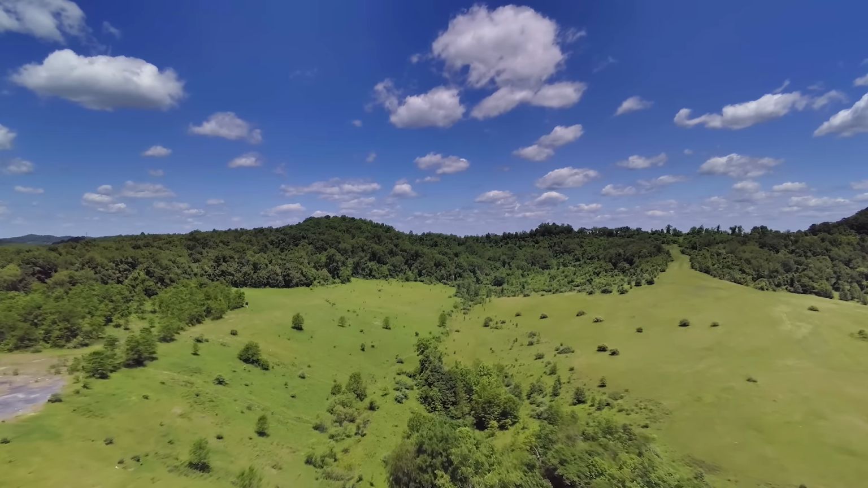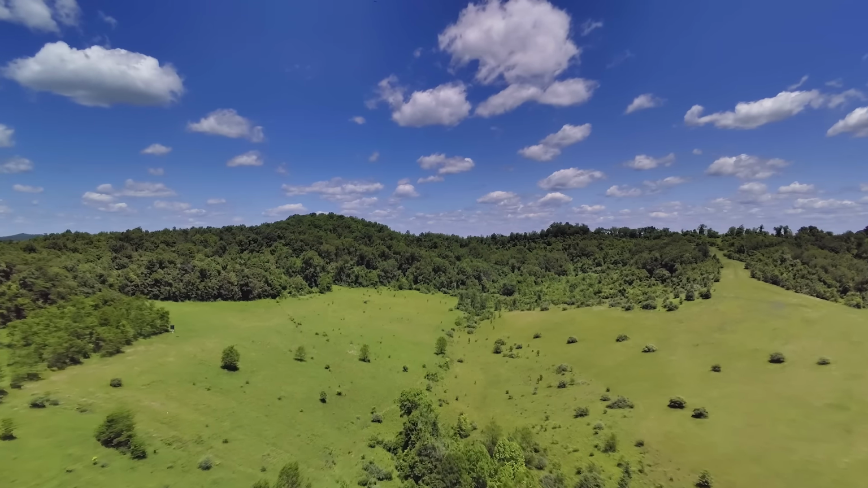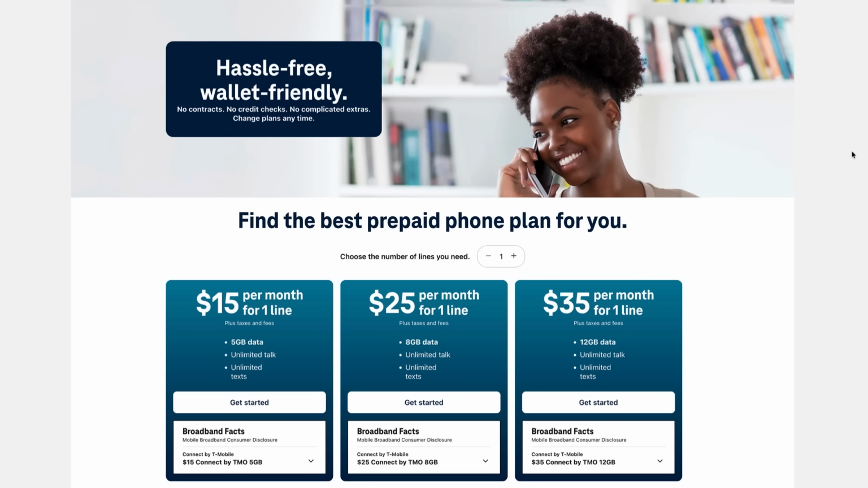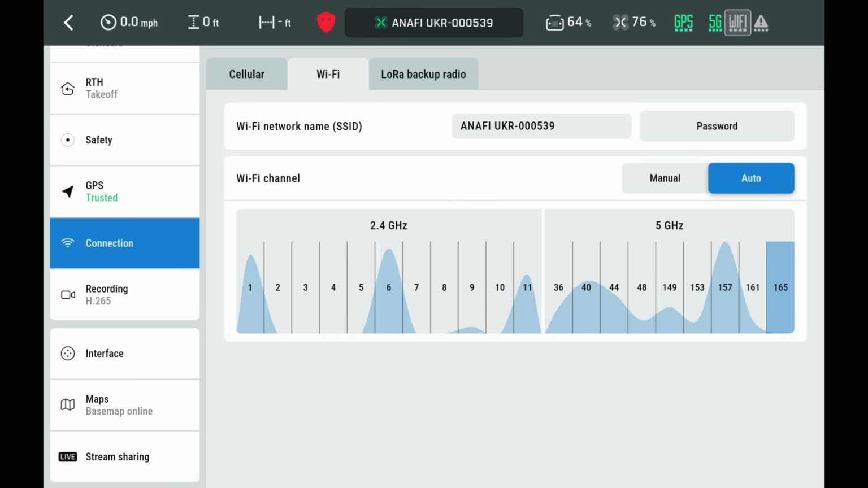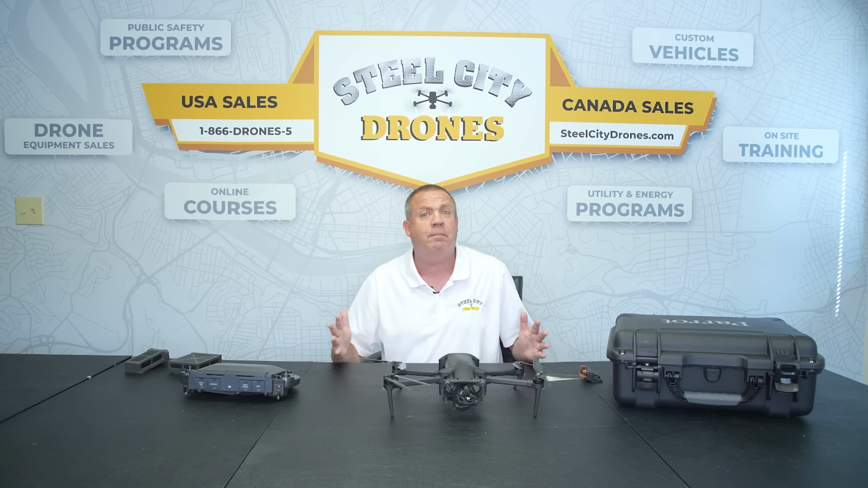So it primarily works off of the wireless, but it's also built and engineered to work off of a cellular service, a 5G network. For ourselves, we have a T-Mobile cellular plan, and we pay as we go. What that 5G network is going to do is come in when that wireless starts getting degraded. So the 5G helps us fly as far as possible without any problems.